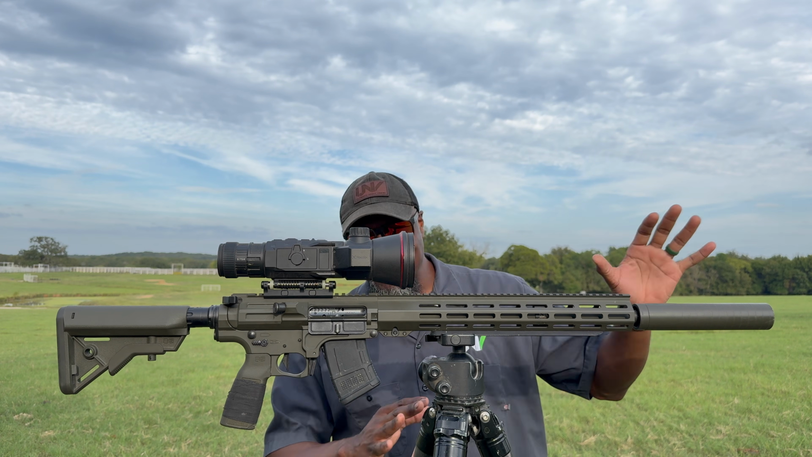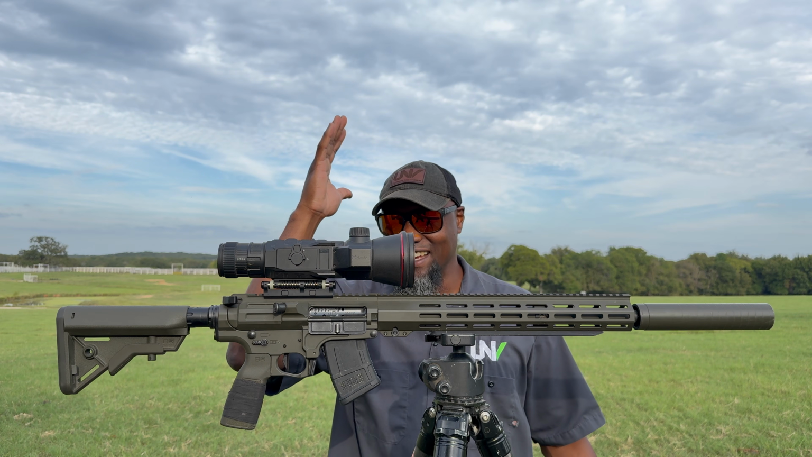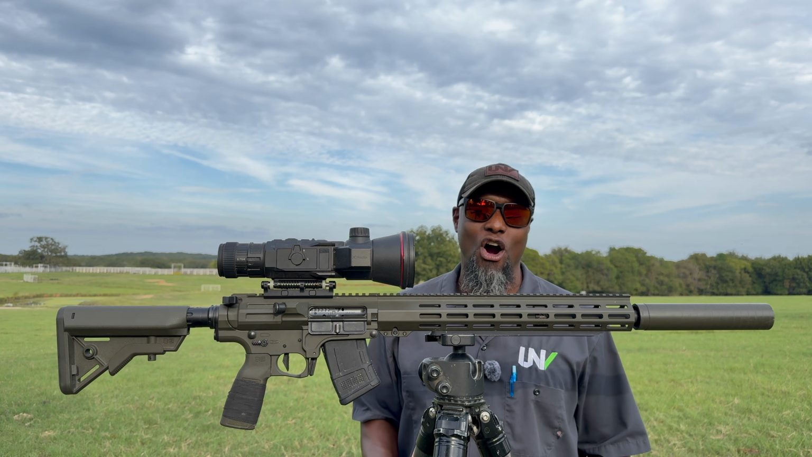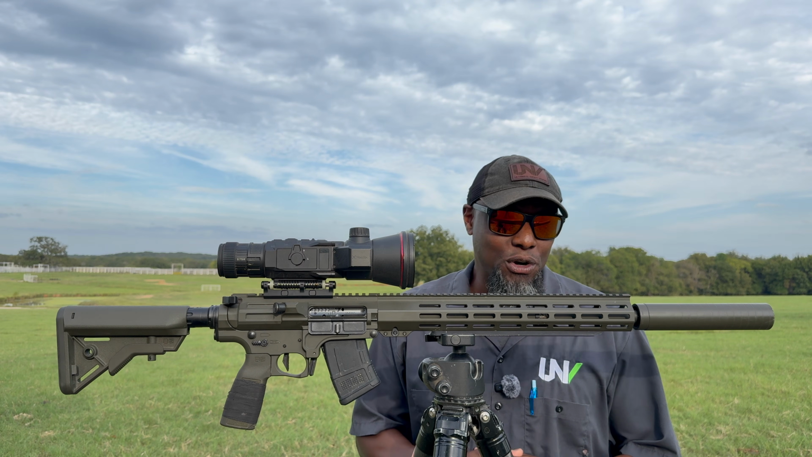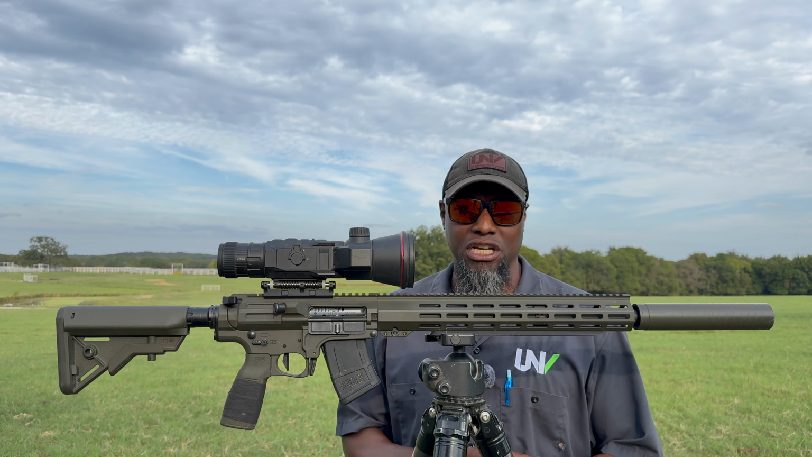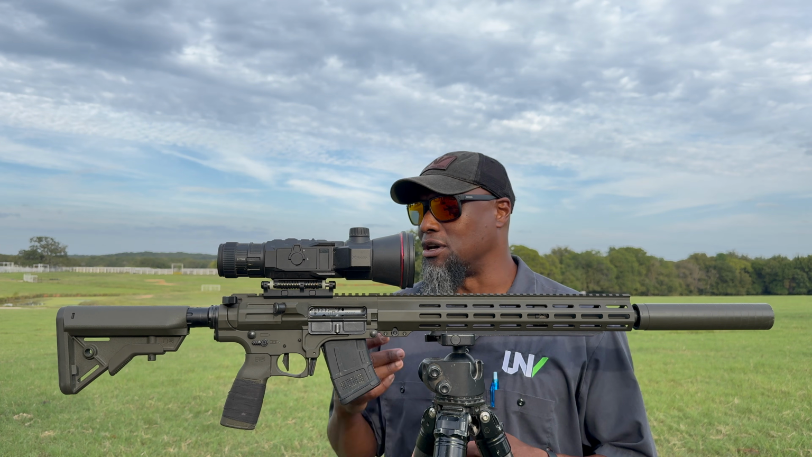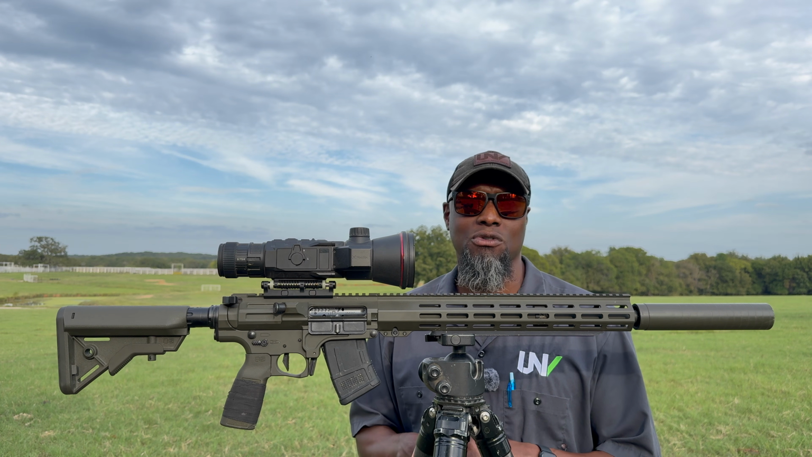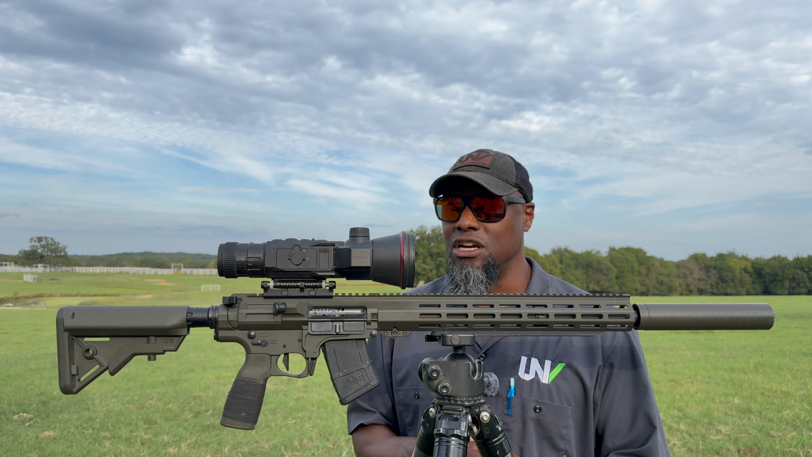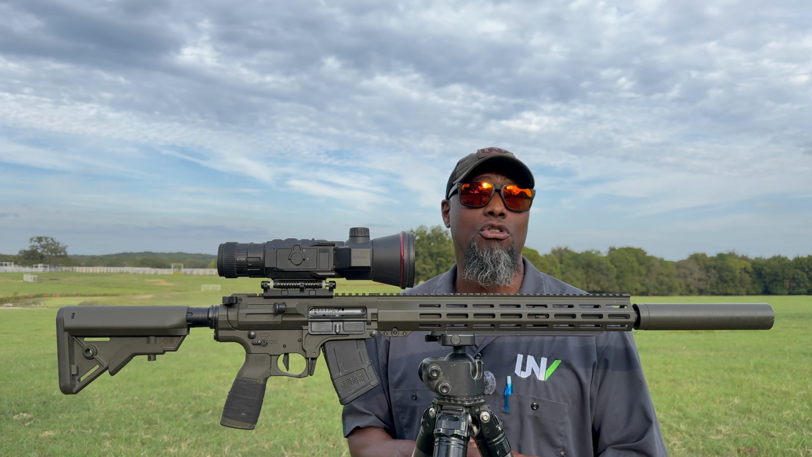Not the rifle, not the suppressor, not the ammunition, not the trigger, not the stock. The new 1280 from NOCPIX, and it is the S75R. They also call it the Rico too. You're not gonna hear me call it the Rico because there's too many damn Ricos and it causes a lot of confusion on my end. I've already heard some other people complaining about it. It's like, damn, another damn Rico. It is the S75R, and this is the newest, baddest 1280 available in the market right now.